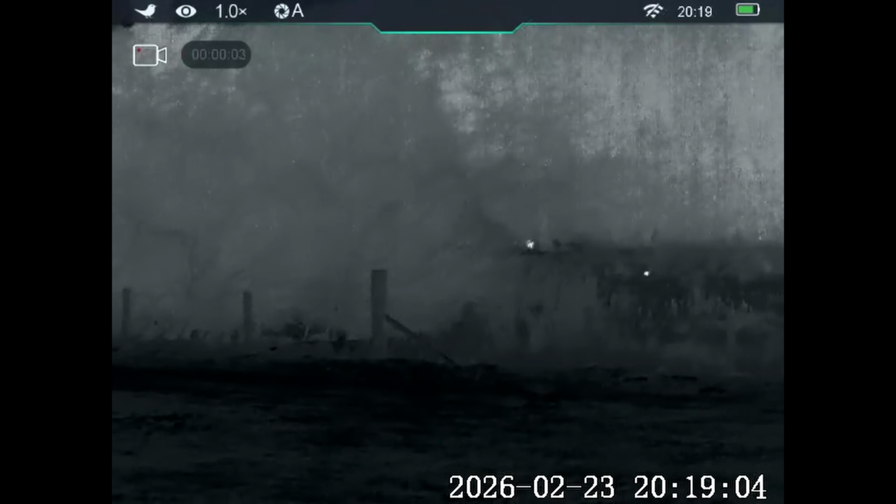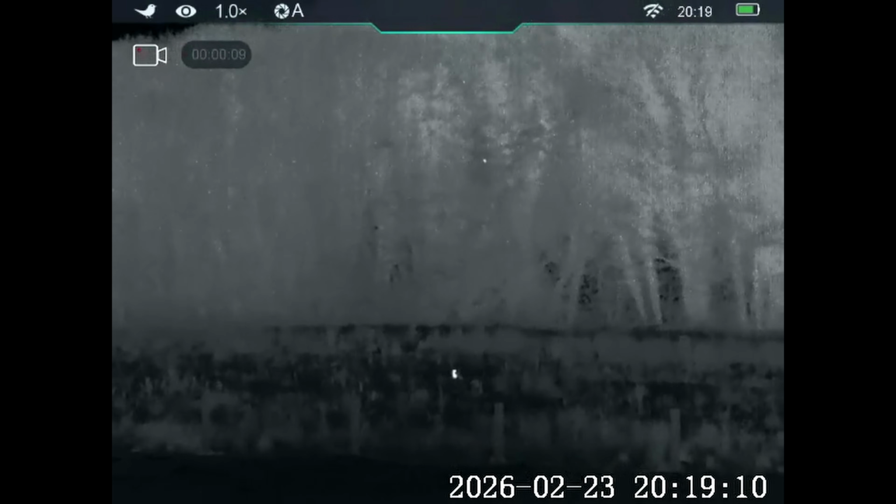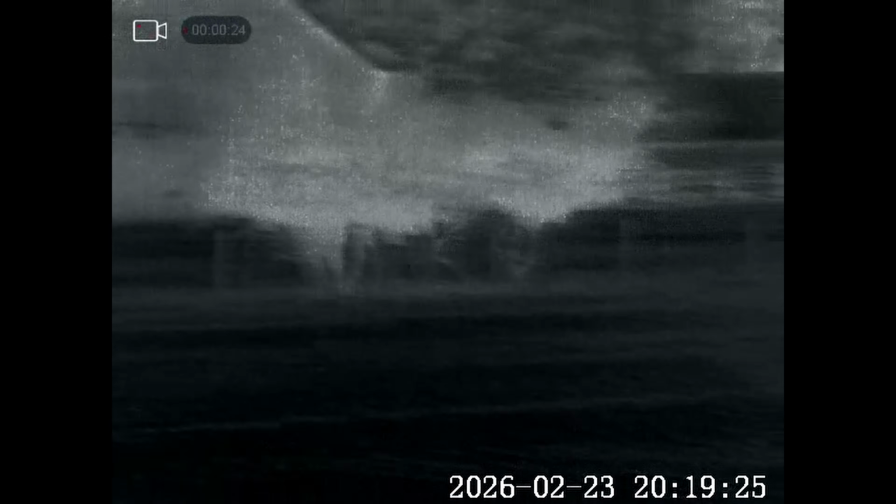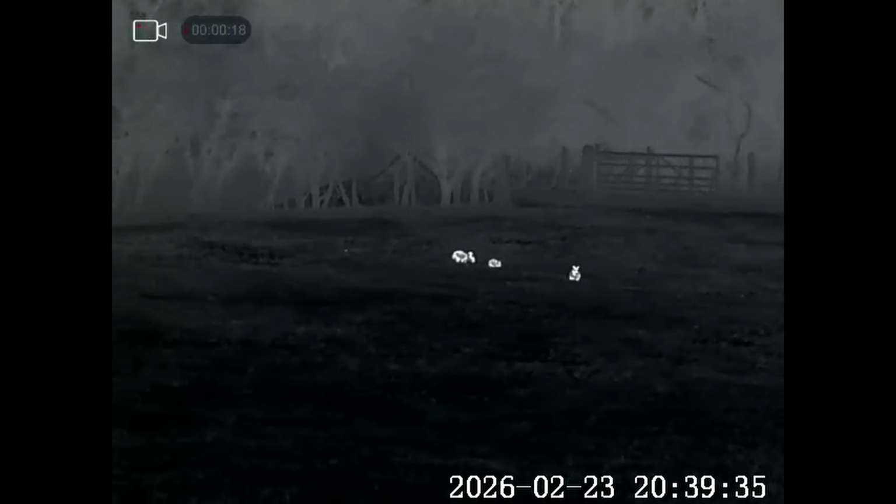Right, I'm now up in the high seat, and as you can see, there was the back end of a roe deer just disappeared. We've got a few rabbits kicking around. Even got some youngsters there, but no foxy as of yet. And I don't believe it, it's starting to rain. I can just feel it spitting. And we've got the usual rabbits out. There's normally 4.